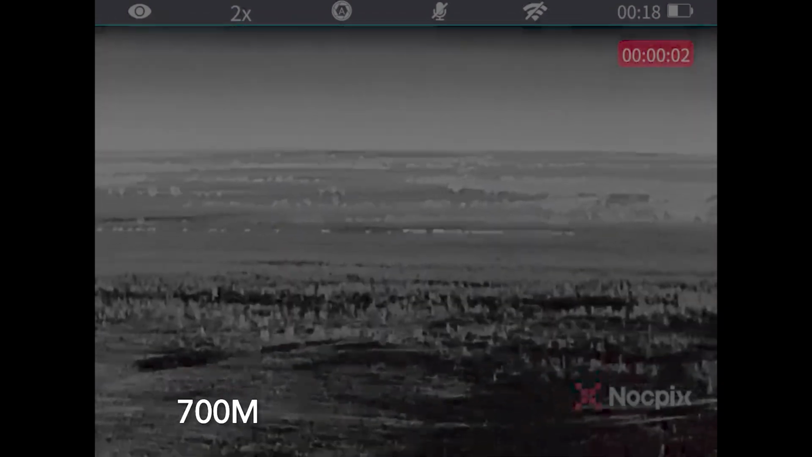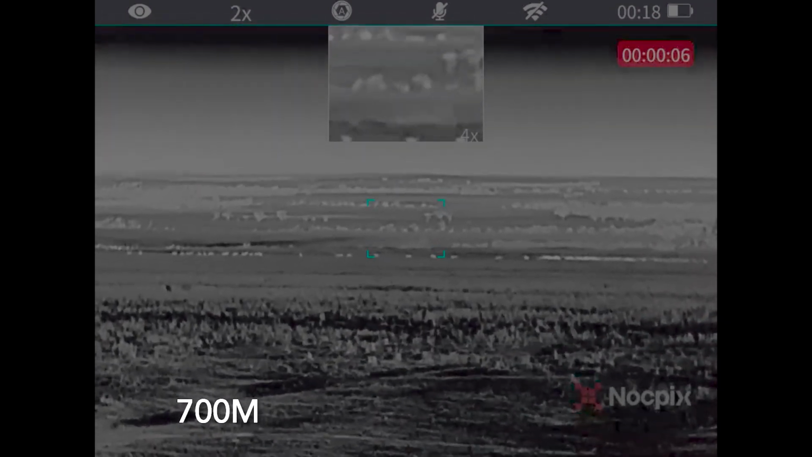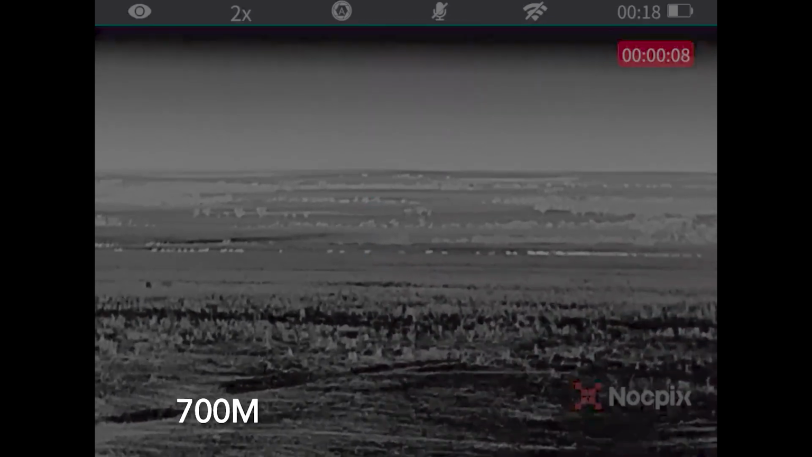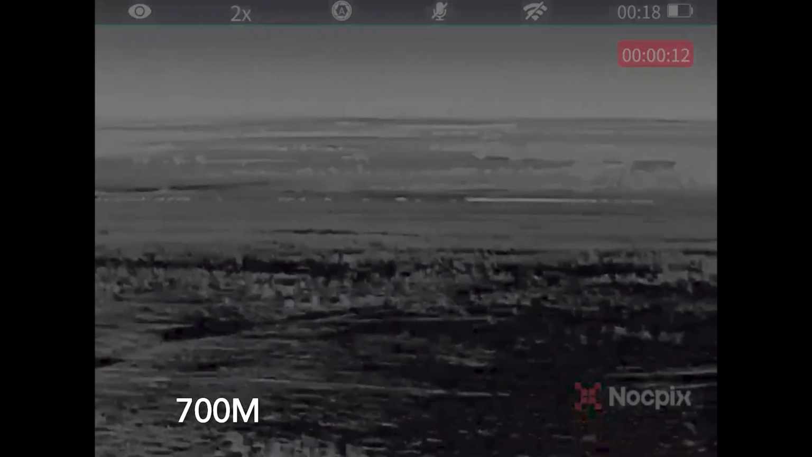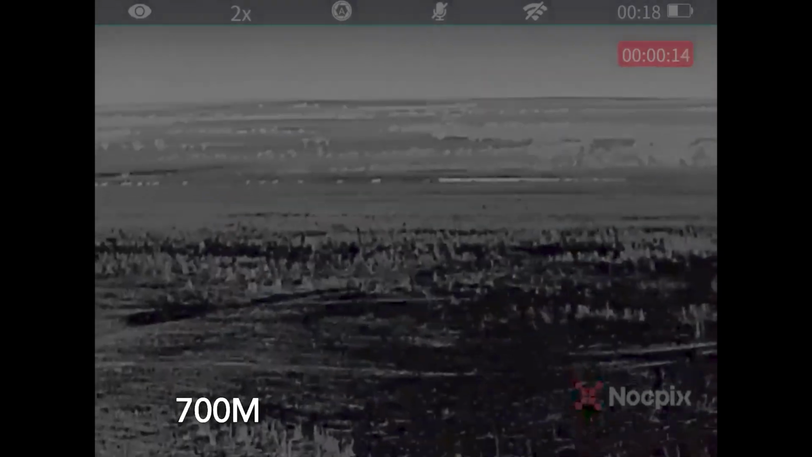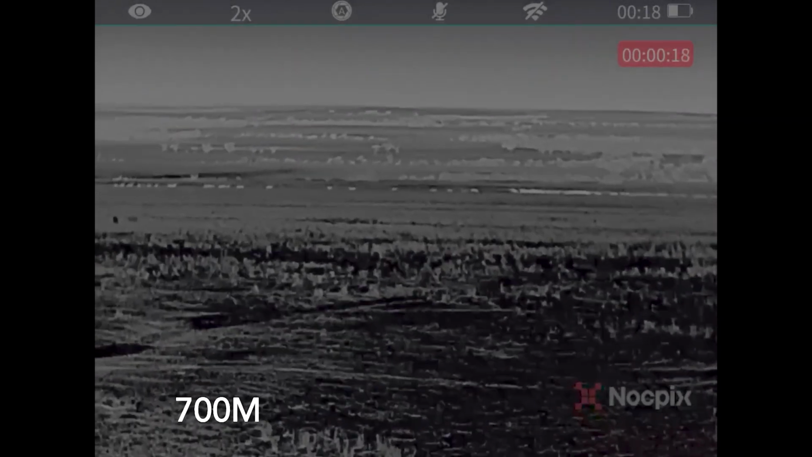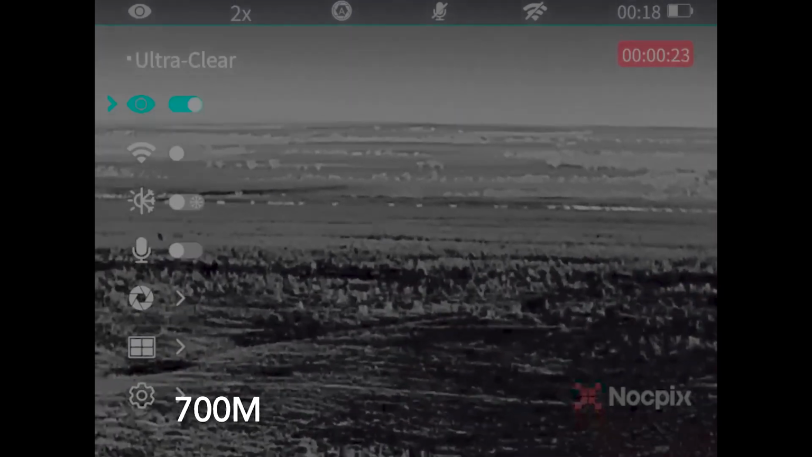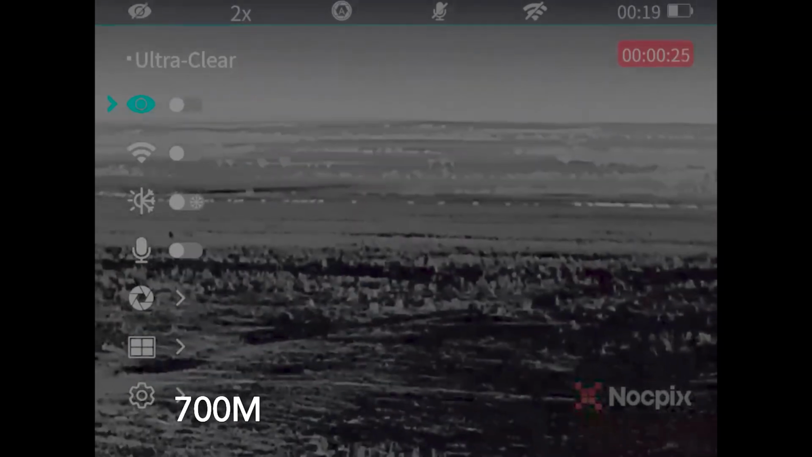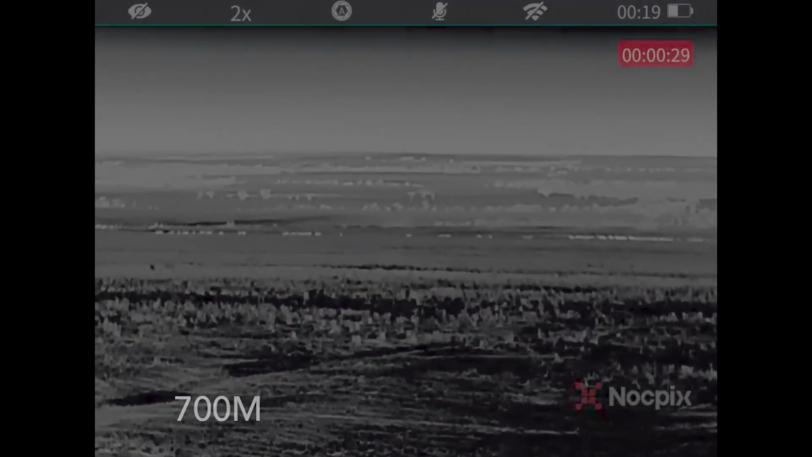This is a mob of sheep at around 700 meters. At these distances, it can get a bit tricky to tell exactly what you're looking at. Usually I just want to know if there is anything in the paddock, and then I'll move a bit closer using a torch, night vision or a thermal scope to confirm the ID. The ultra clear function is currently turned on here, and I'll turn it off now to show the difference. I find it's more of a contrast change.